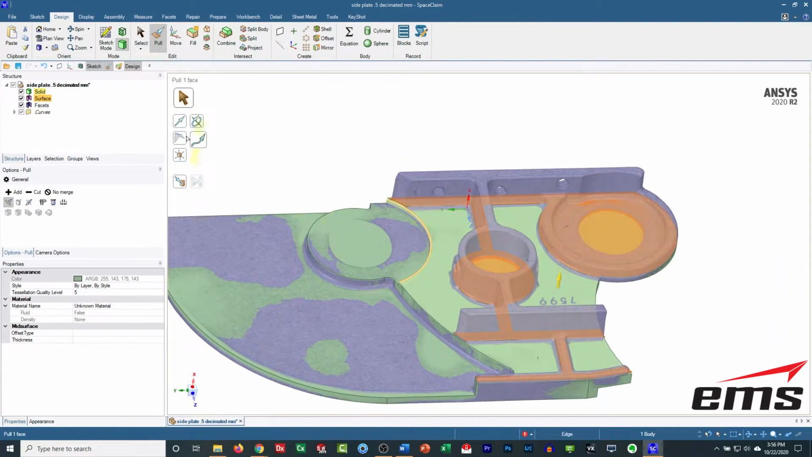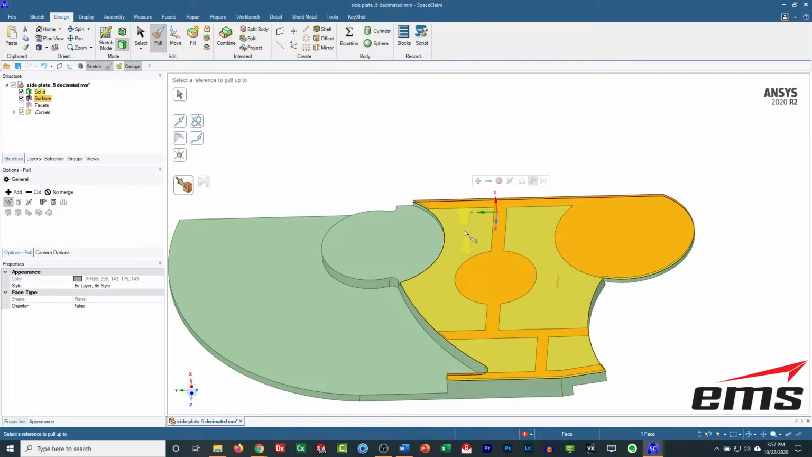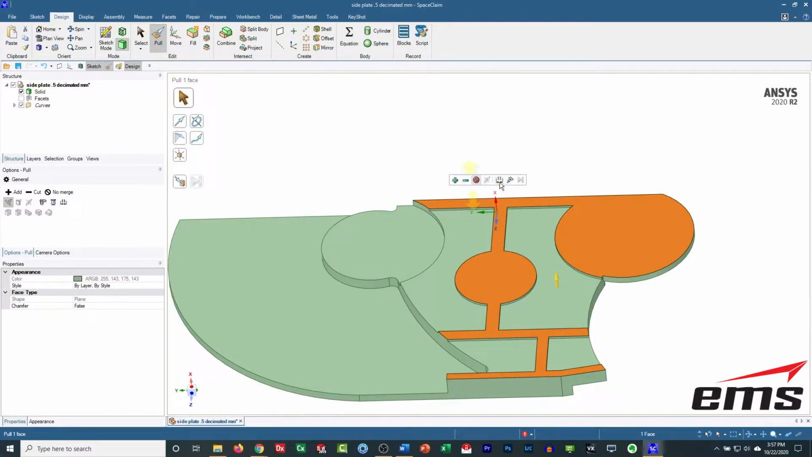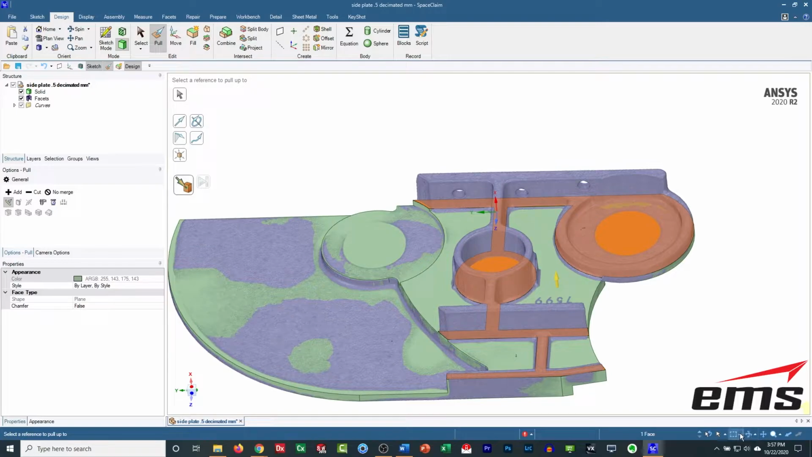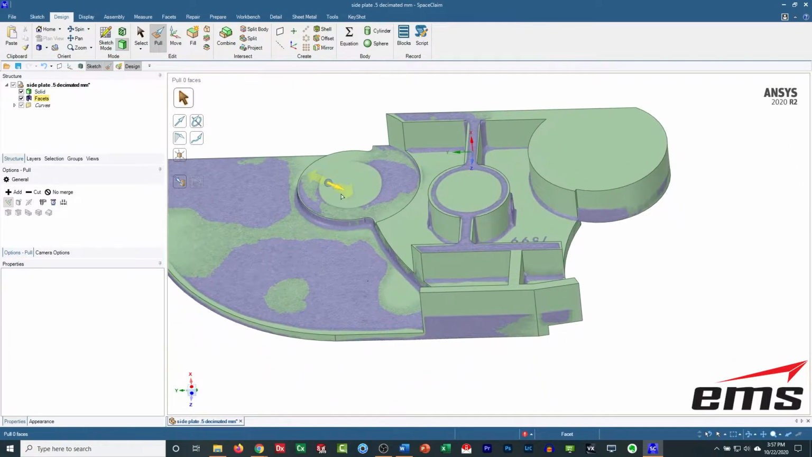So we're in the pull tool here. Let's hide the mesh for a minute. So we'll go ahead and go down to this surface there. That's pretty straightforward. Then we're going to pick this and go up to, turn on our facets, select facets only, and click up to there. There we go.